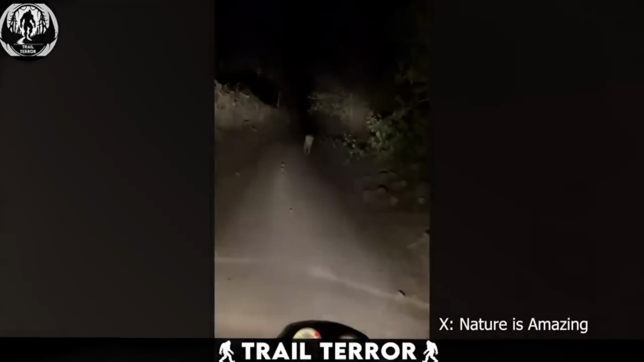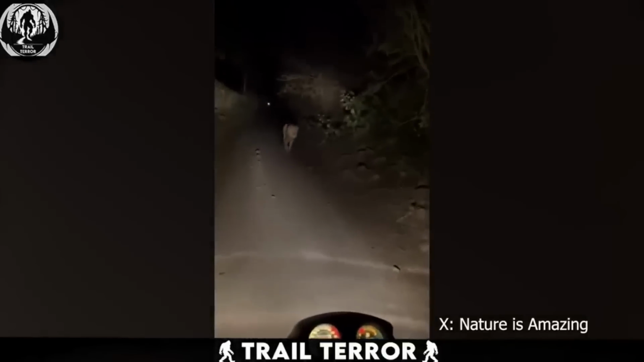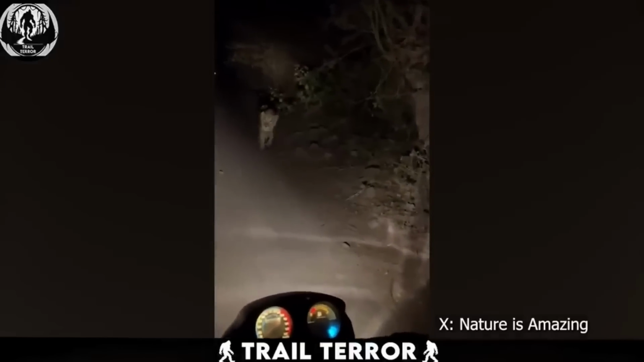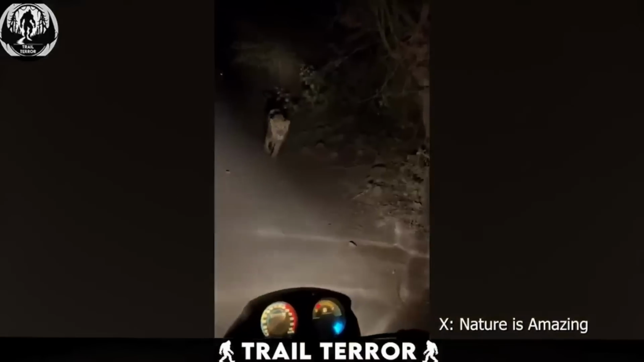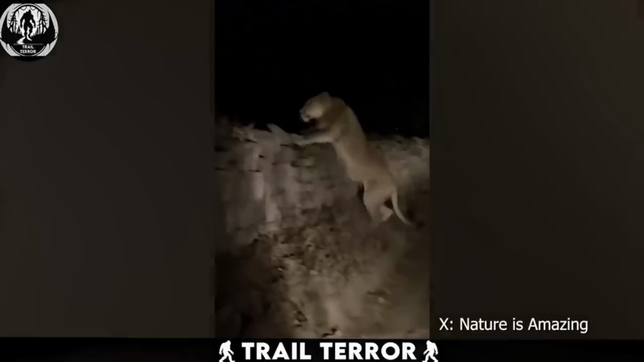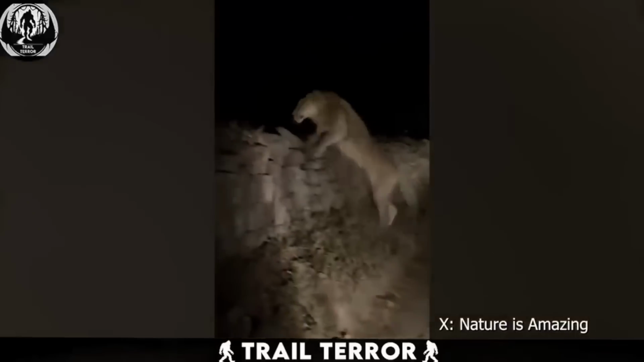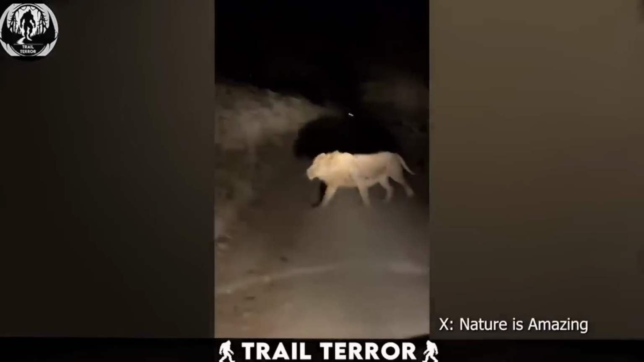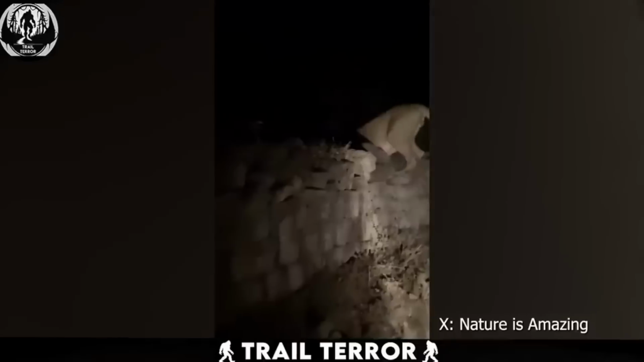Riding along a deserted road, the biker spots what he initially thinks is a dog approaching from the distance. But as he halts his bike, he realizes it's something far more intimidating. A lion. Instead of panicking and fleeing, the biker wisely chooses to stay on his bike as the lion casually approaches. Luckily, the lion doesn't seem hungry or aggressive. It simply leaps onto a nearby wall and saunters off into the darkness.